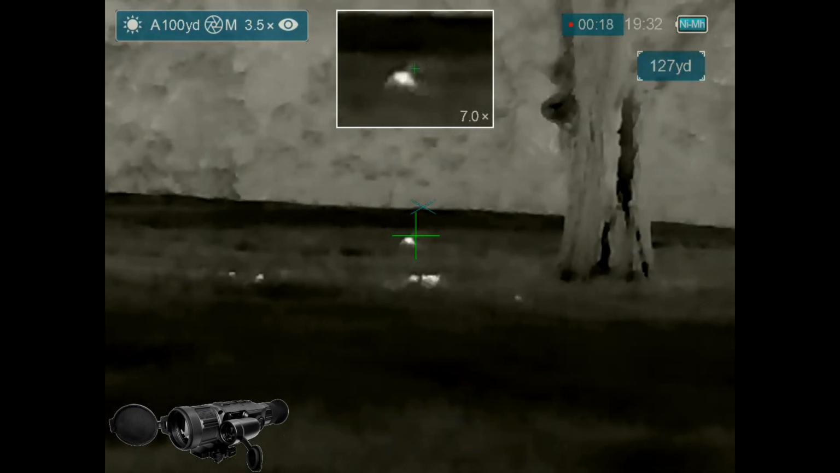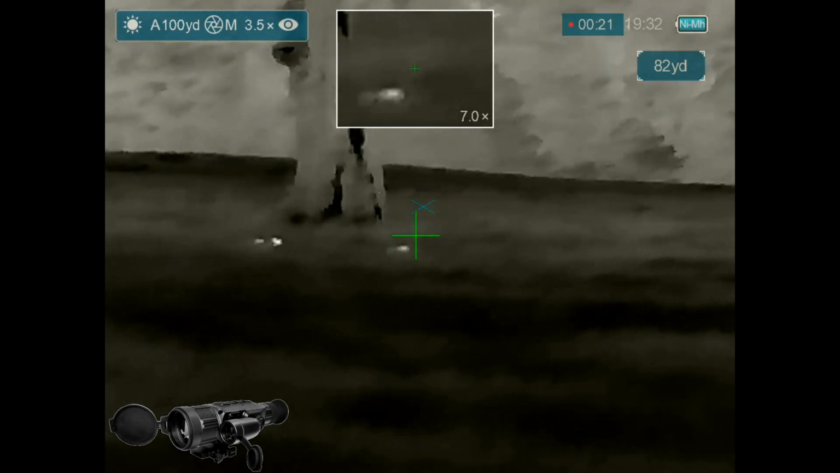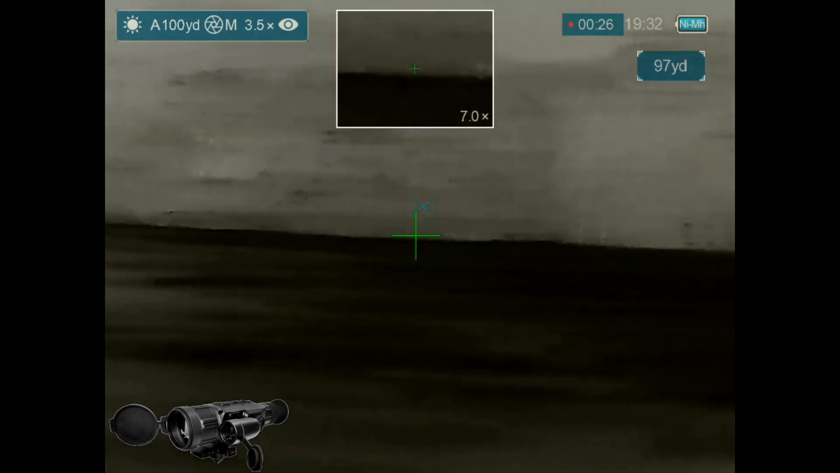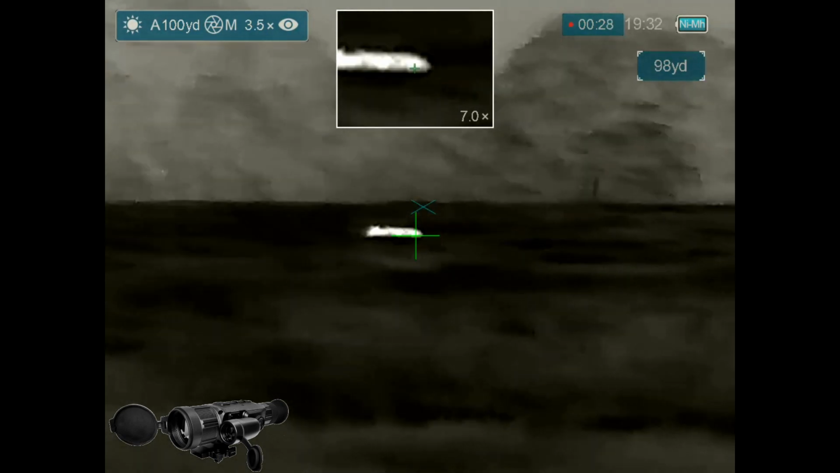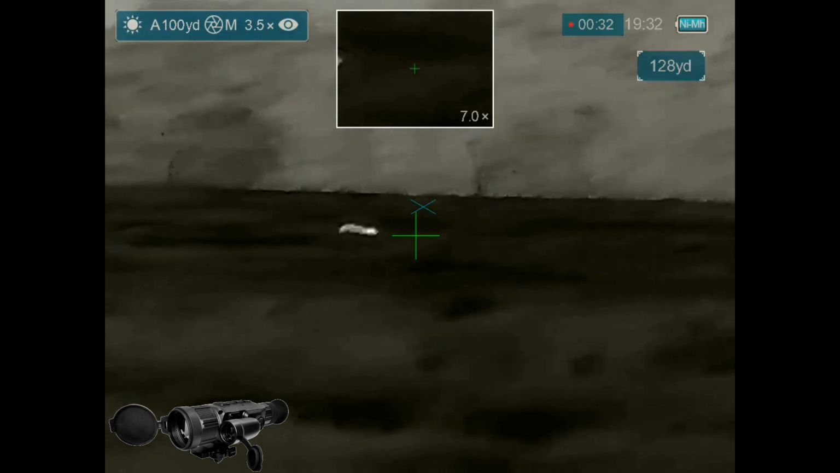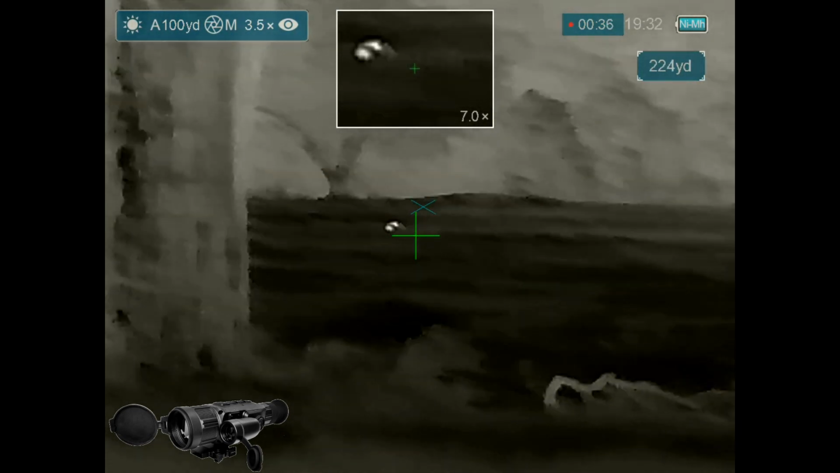Look at all the piglets. That's a bare spot of ground right there where you can see the piglets. The first hog is thrashing about, but it finally goes down. Scanning for targets. And that was actually two hogs side by side. One is down, the other takes off running.